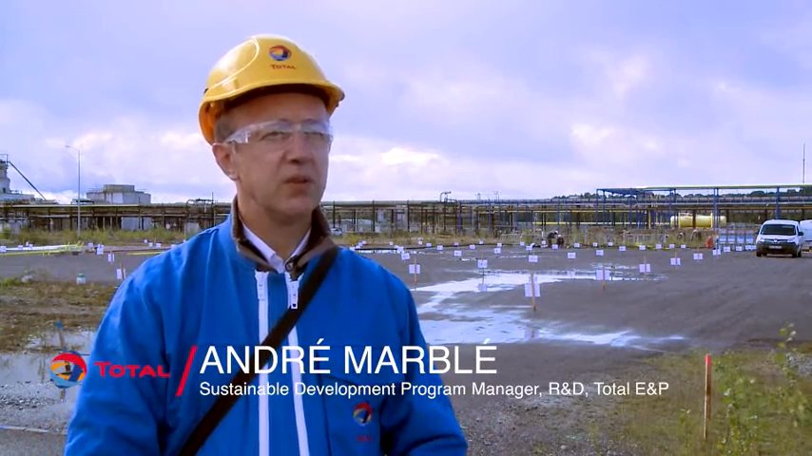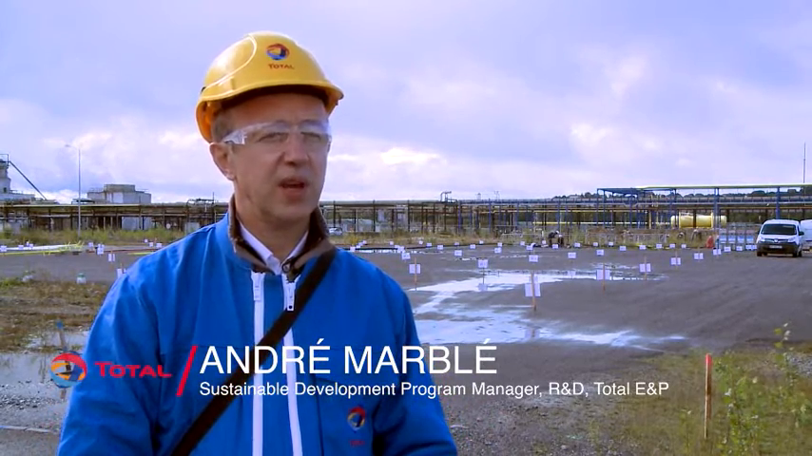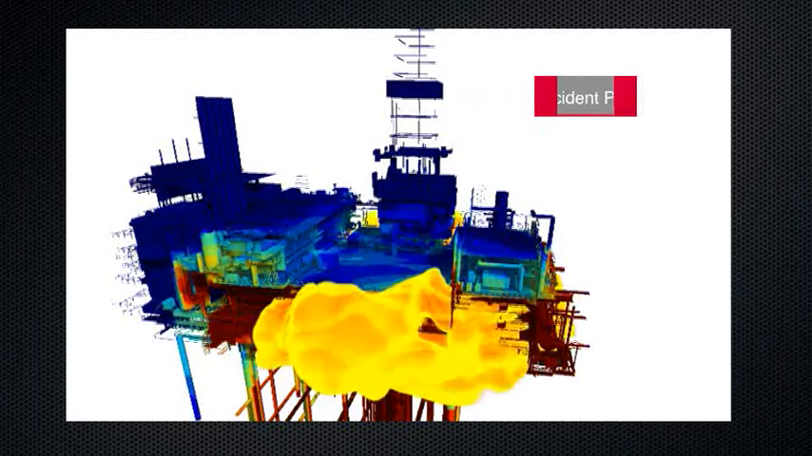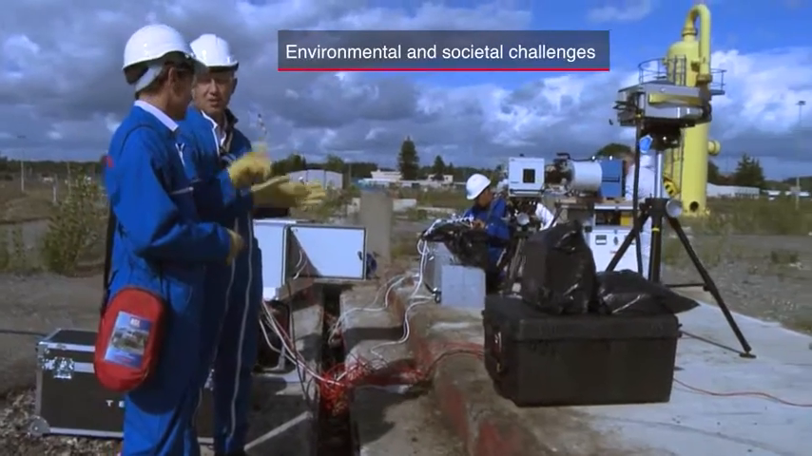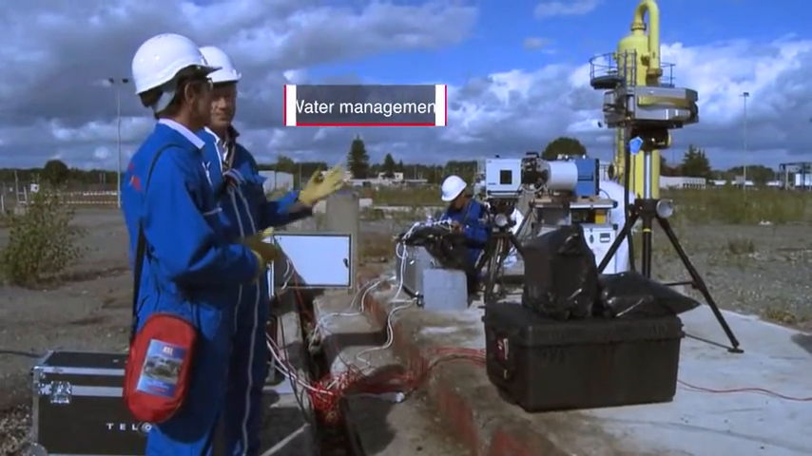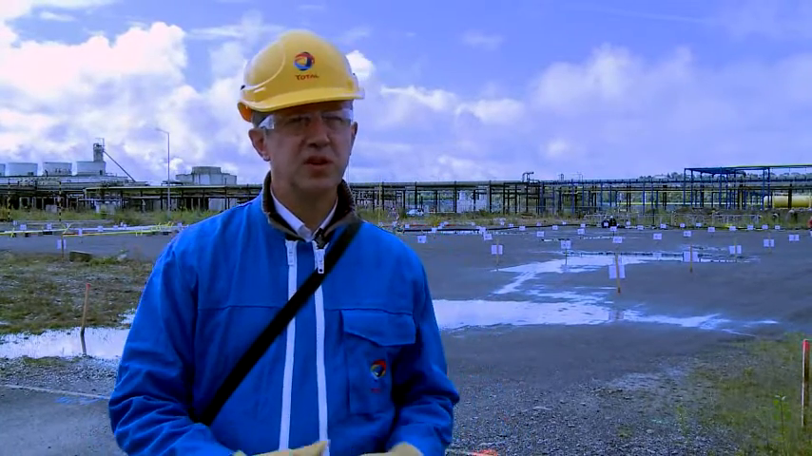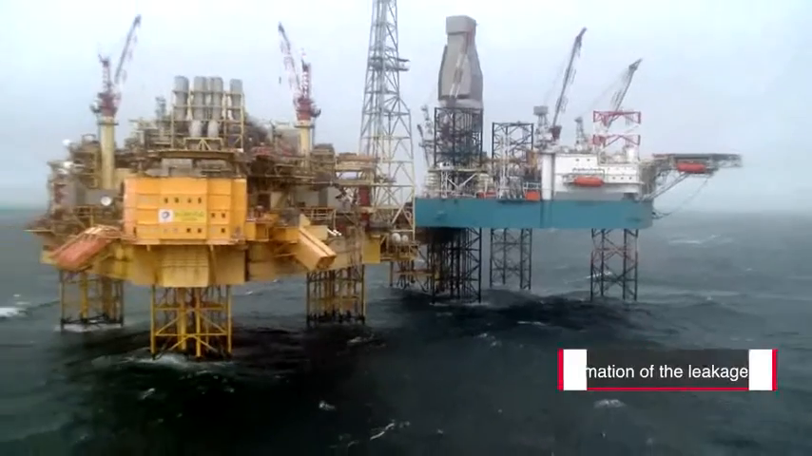The Sustainable Development Programme deals with areas of key concern for our stakeholders. For example, the prevention of major accidents or being able to face both environmental and societal challenges, or all areas related to water management. In crisis situations, certain information is essential.